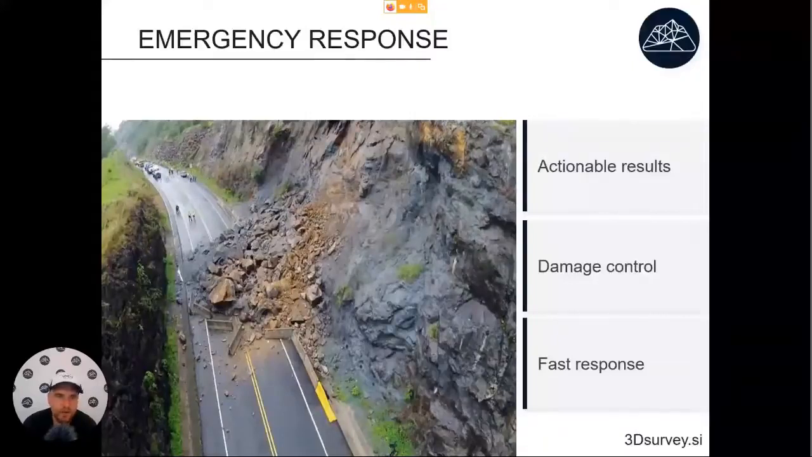Now more and more police and fire departments are starting to use drones. Policemen also use them to map traffic accidents. Firefighters use them to get a better sense of what's going on with fires, to see where the fire is still burning, where it's not, these kinds of things. So it's proving to be a very useful technology.